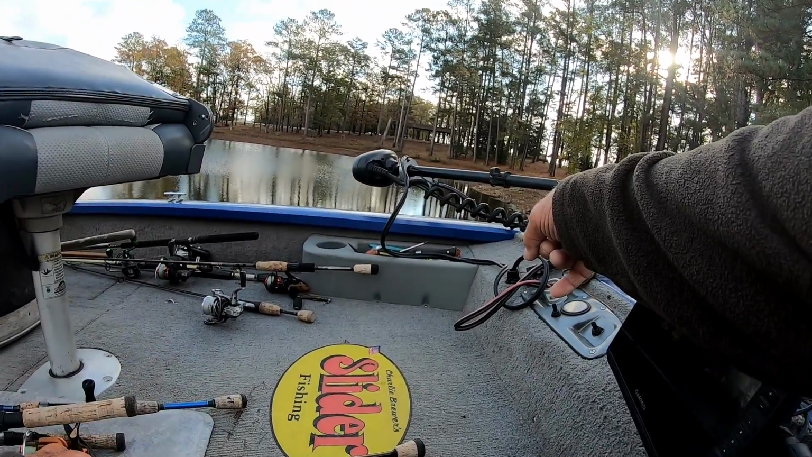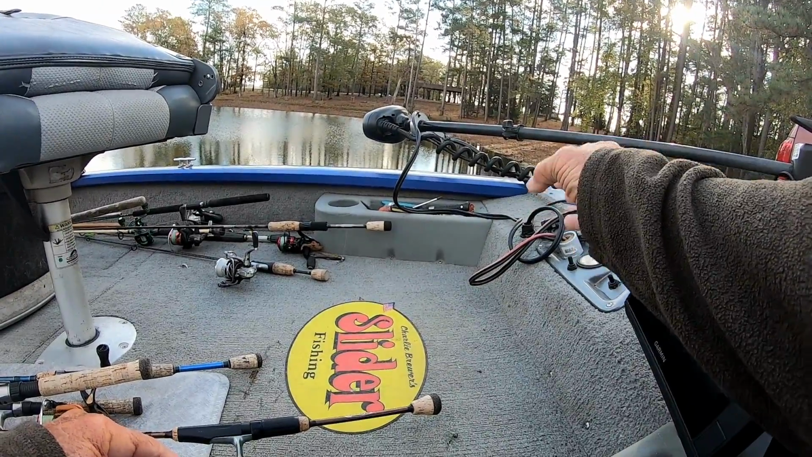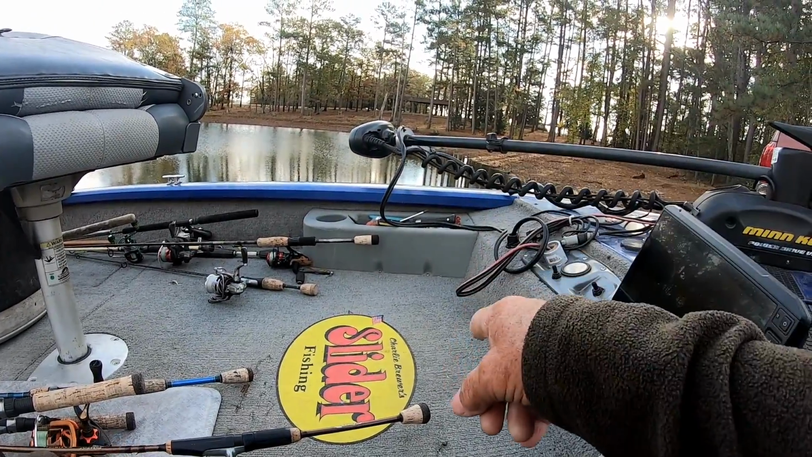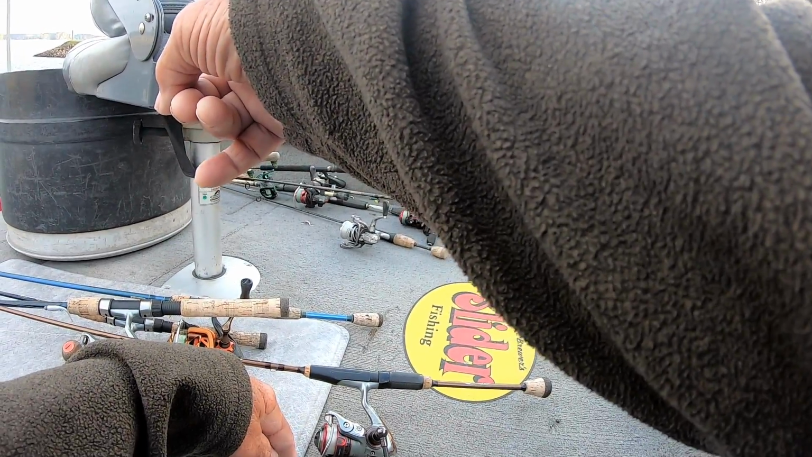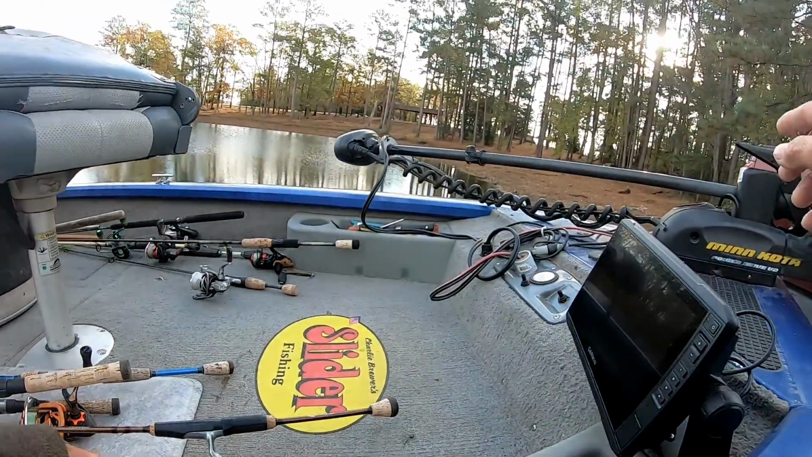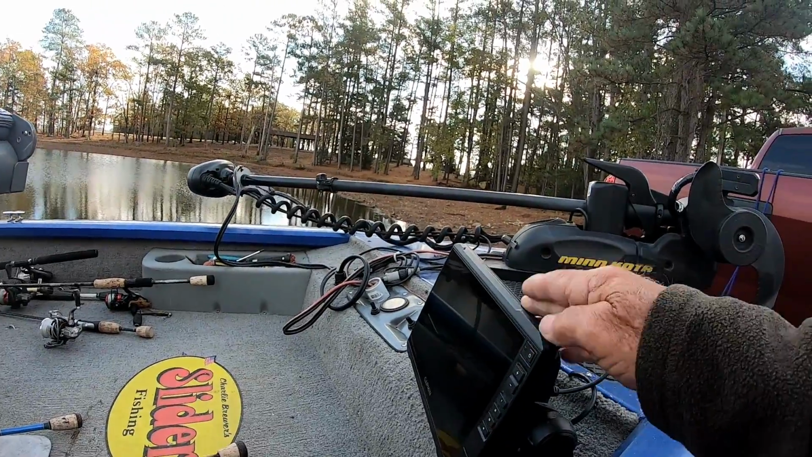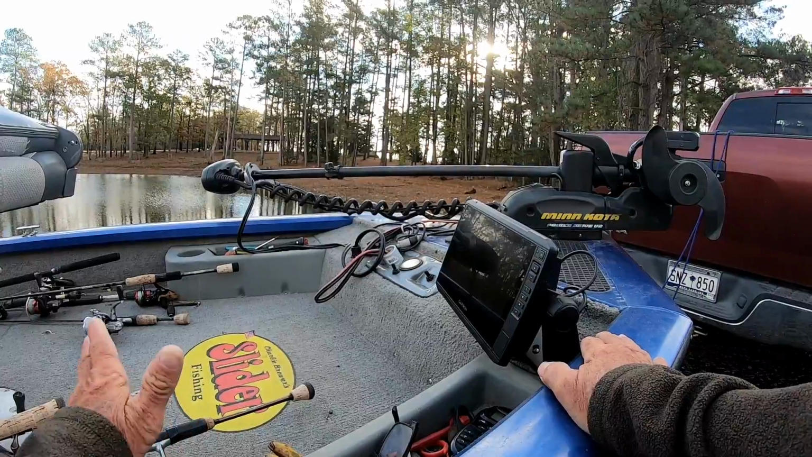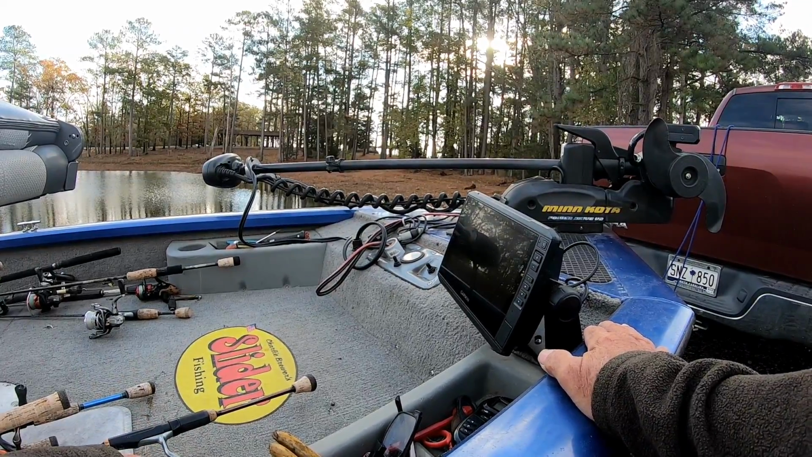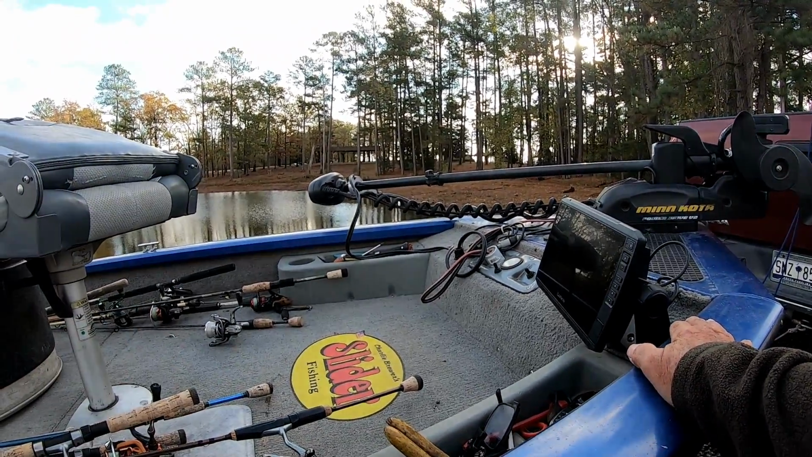I drilled a hole right here with a little piece of rubber tube in it, and that's where the wires come out. So from the transducer, it goes to the box in the storage compartment, and then from the box to the unit up here in front. It's the Garmin unit. And I put it in myself. It wasn't very hard to do.